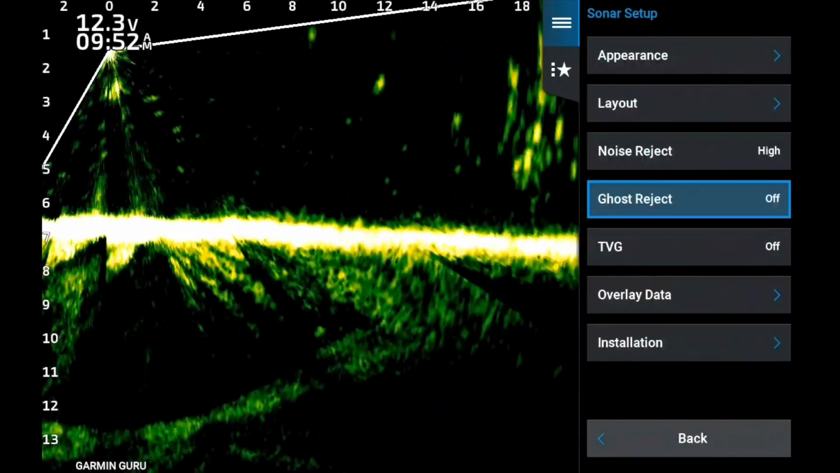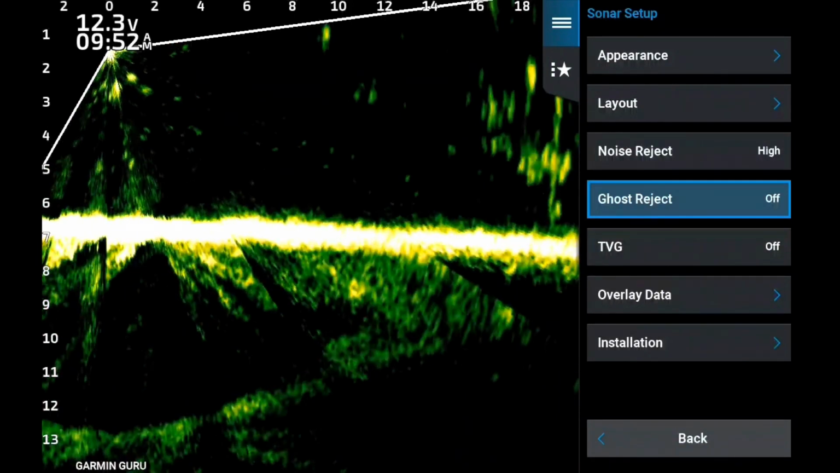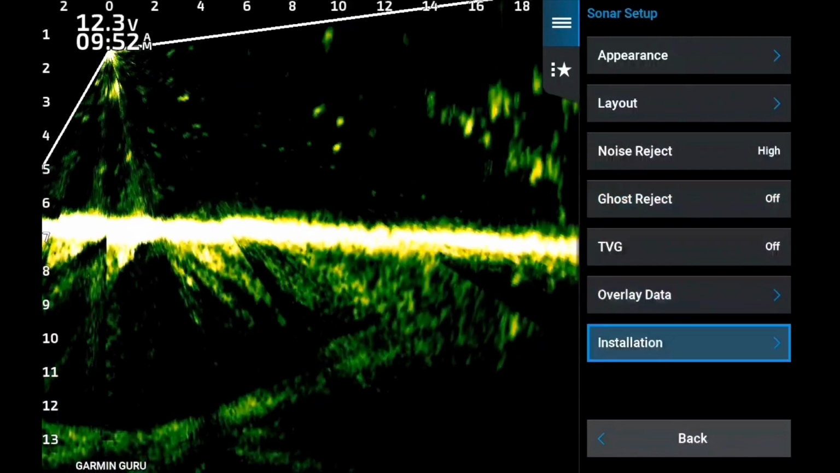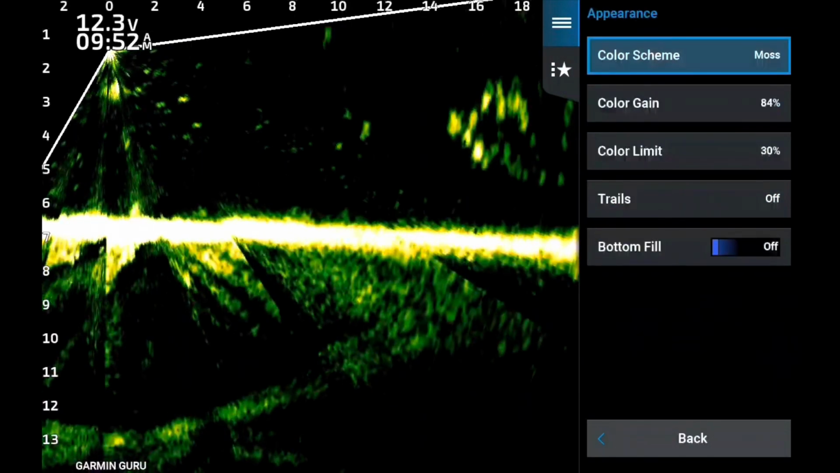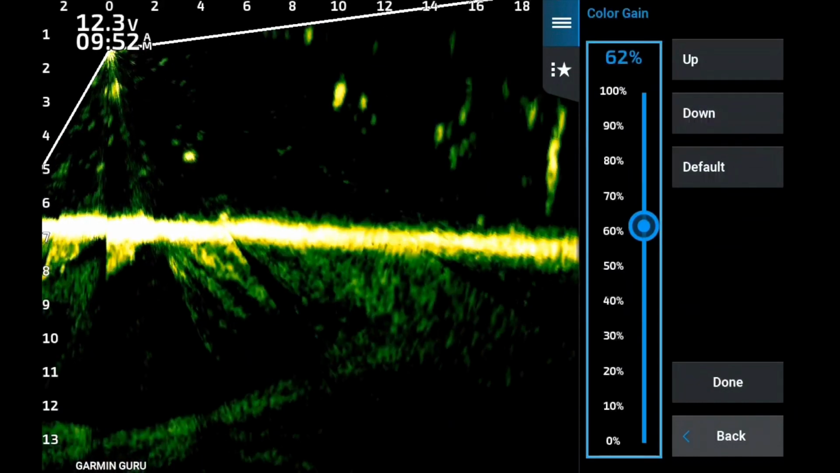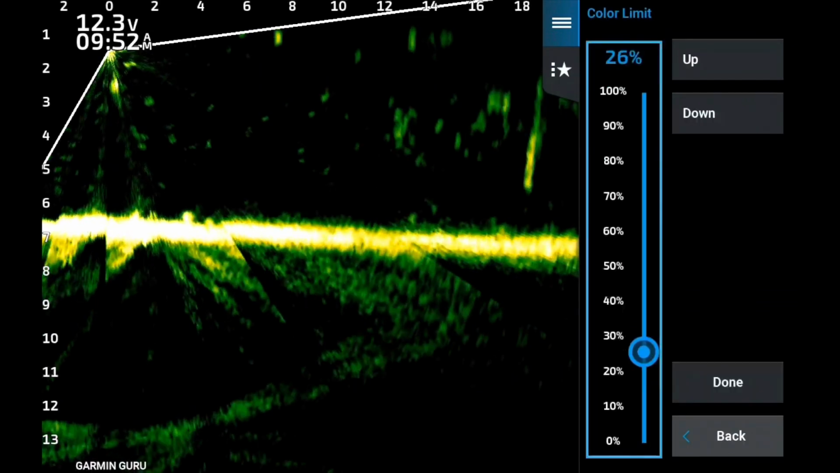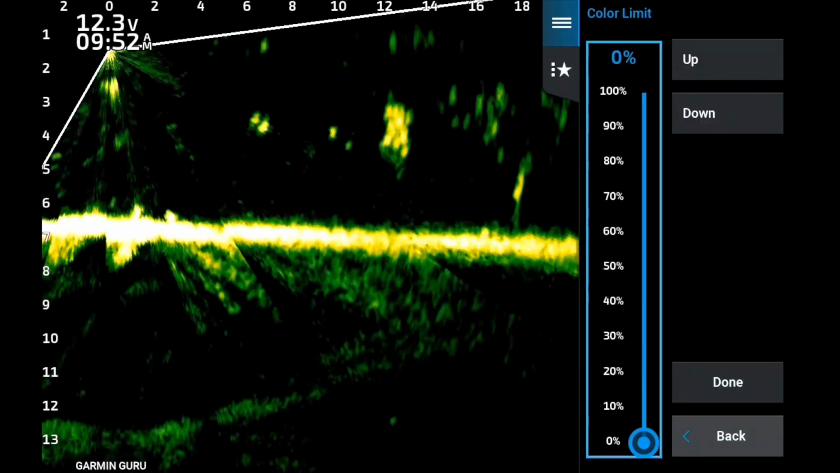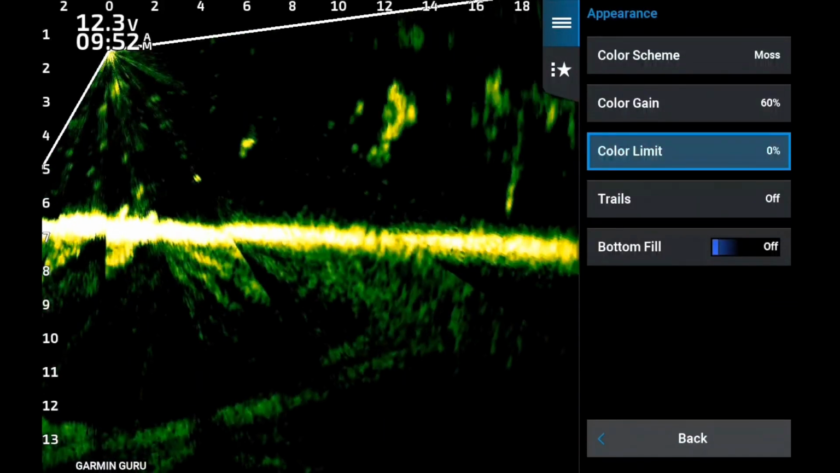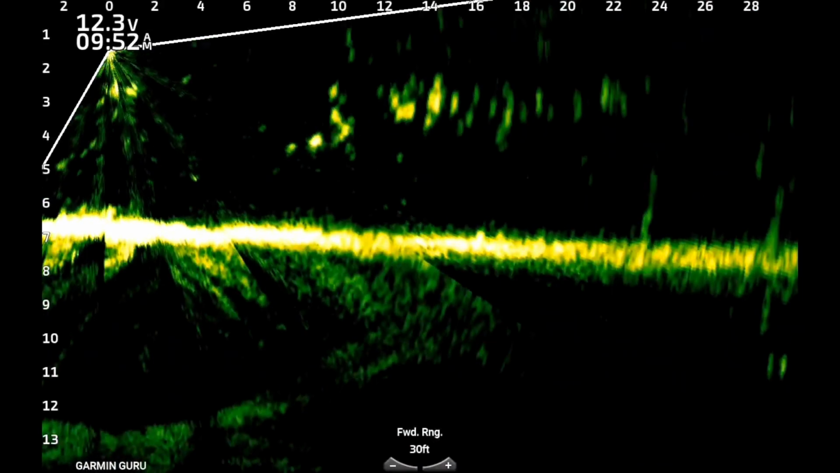Now he does like his noise reject on high and his TVG off. So he's got a little bit higher noise reject, no TVG, which is going to give you a little bit more trash right up near the edge of the boat. He doesn't like as much pop, which is fine with me, but he likes a 60 color gain and a 0 color limit. So not very much difference.